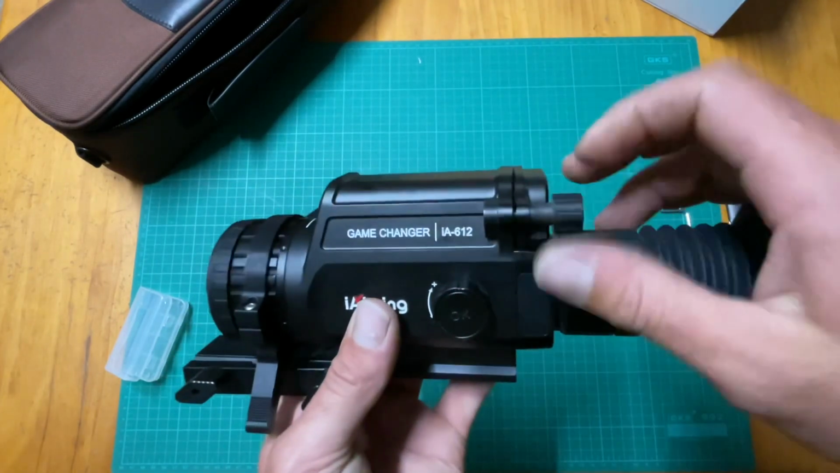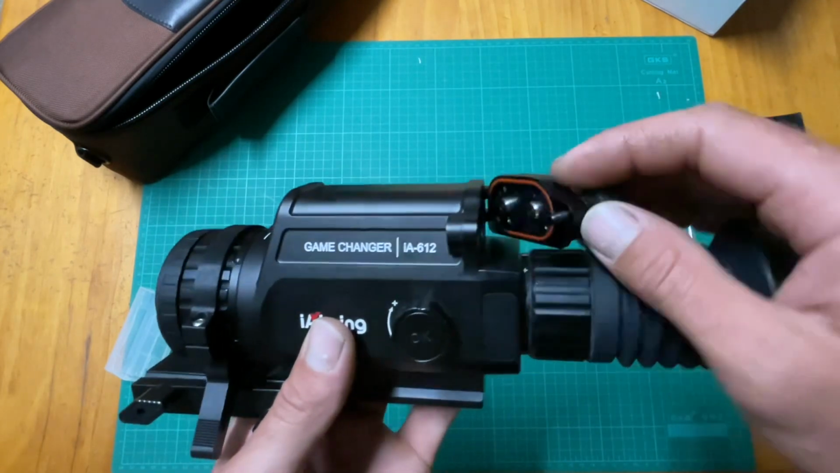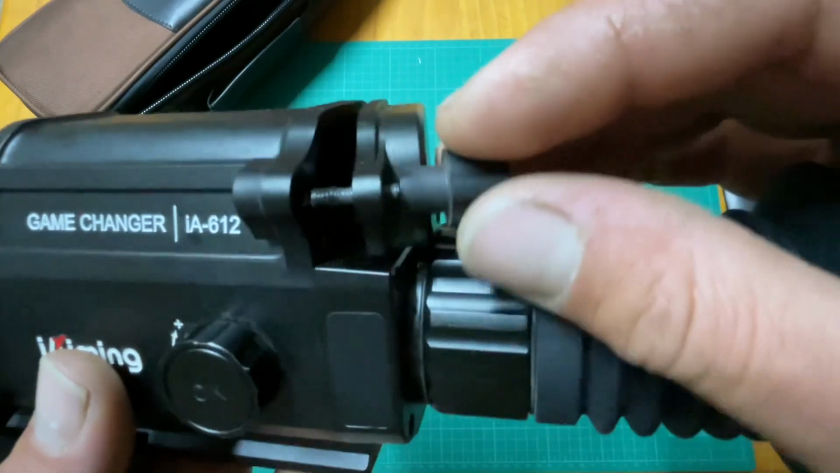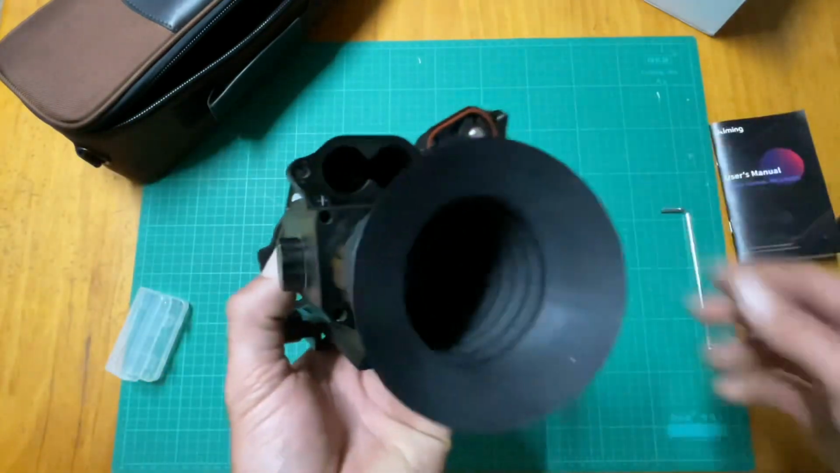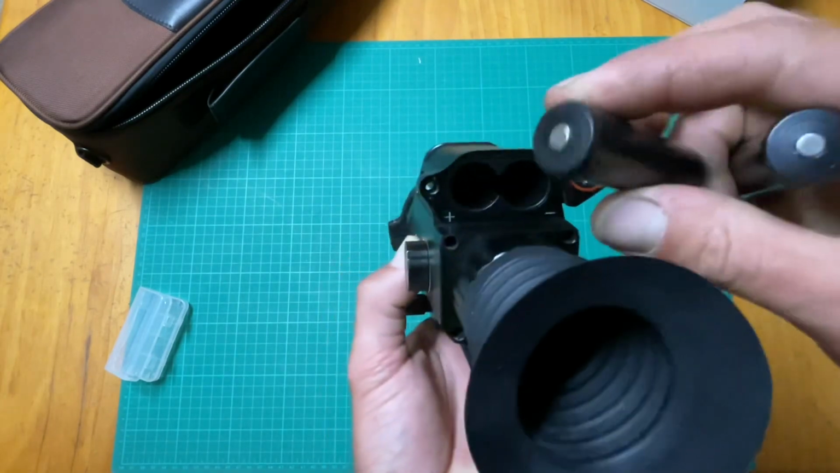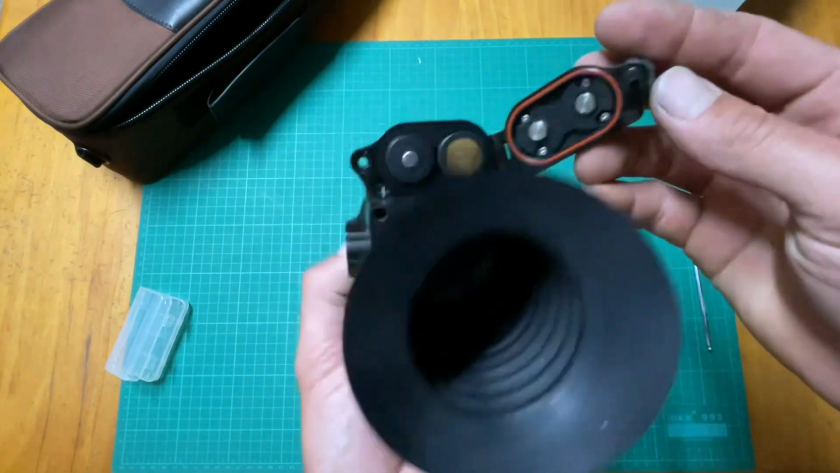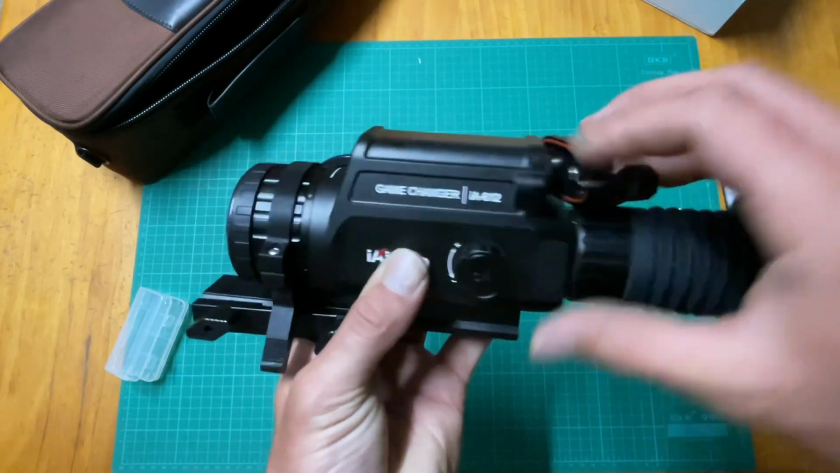And to put your batteries in, this thread was very dry and didn't feel very good, but I just put a bit of lube on the thread. So in your batteries go, positive this way, negative in there, like so. Your door goes back shut.